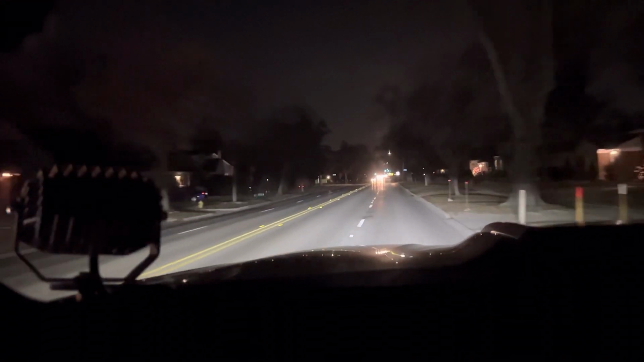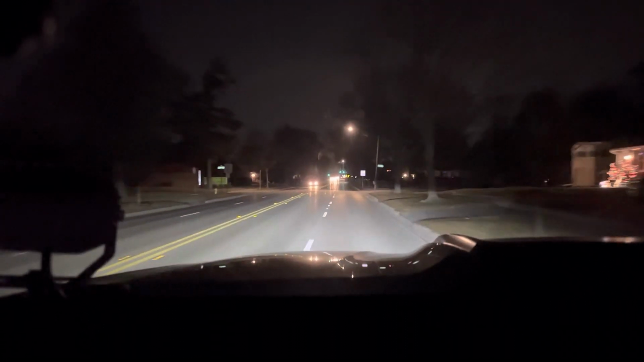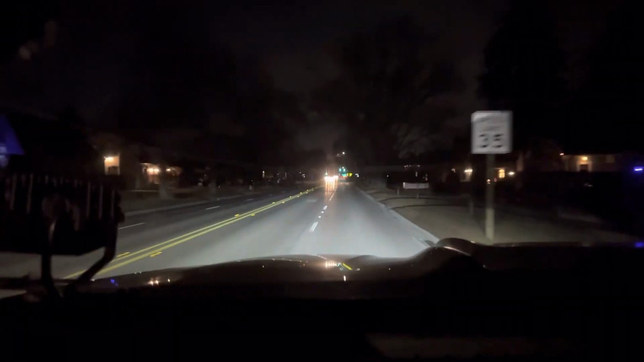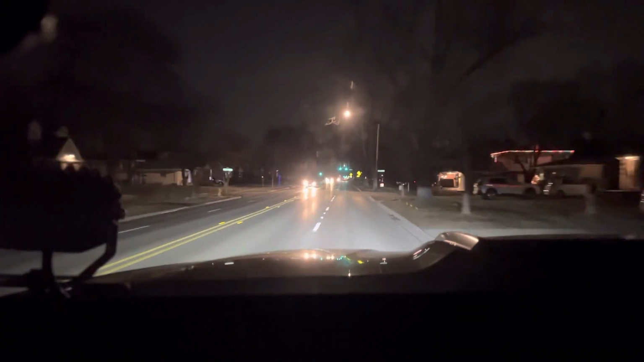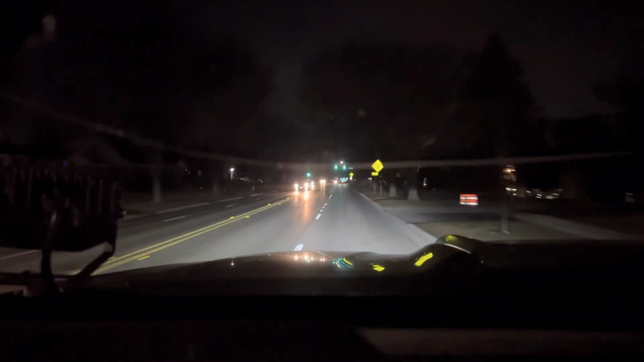The camera right now is placed a few inches below eye level. That's just where my dash mount, or the windshield mount, is. So right now you're looking at output from just my headlights. No ditch lights, no light bars, no nothing. As you can see, it's pretty decent lighting. Not bad output at all.